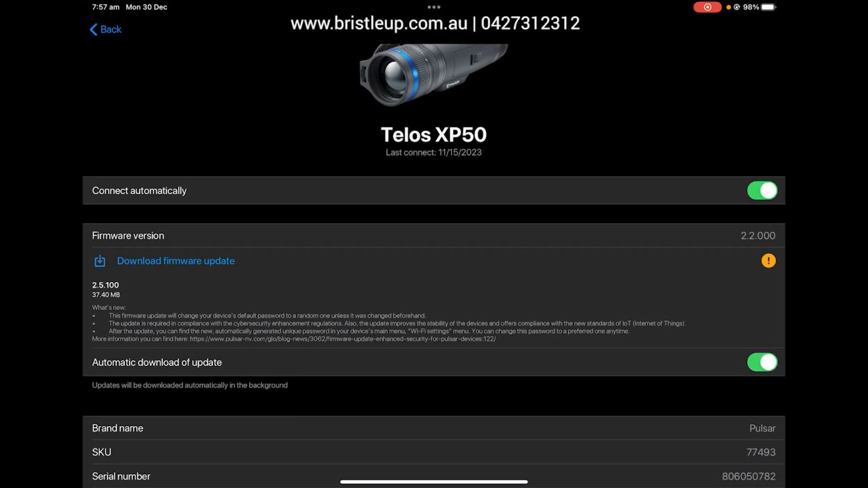Now there's a good chance you'll need to disconnect from the thermal and connect to a Wi-Fi connection to download the actual update itself, and then you'll need to go back and connect to the device again, and then it'll install the update for you. So it's a 2 or 3 step process to do your firmware update.